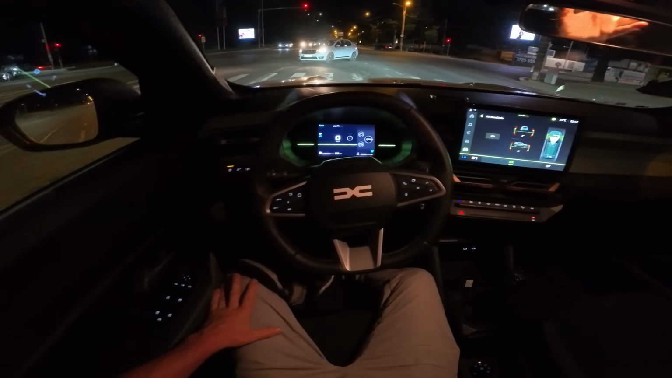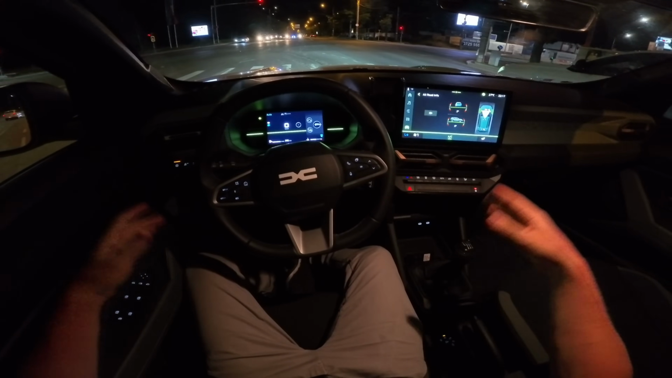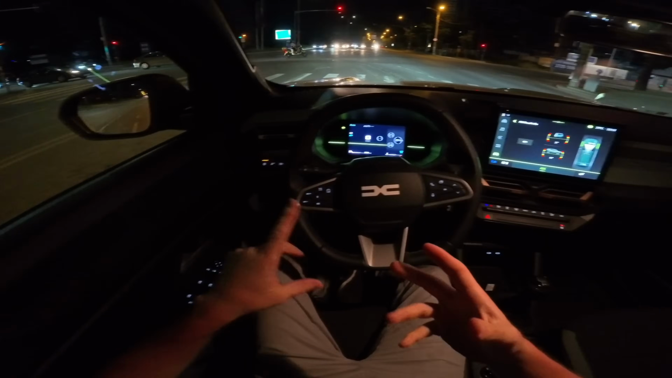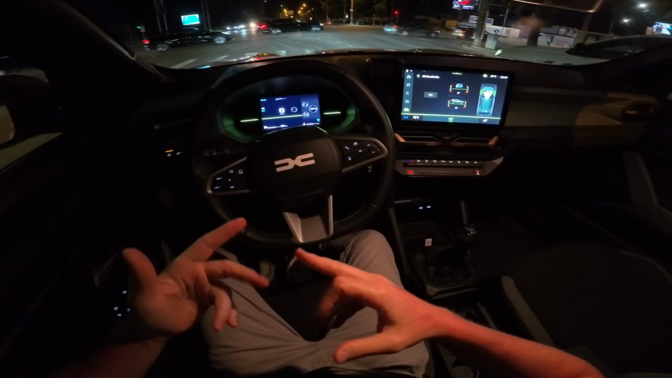And also I noticed today, driving this Dacia Duster, to be honest, I drive so many cars, like the Porsche Cayenne, Porsche Macan, Mercedes EQS, S-Class, C-Class, and so on.